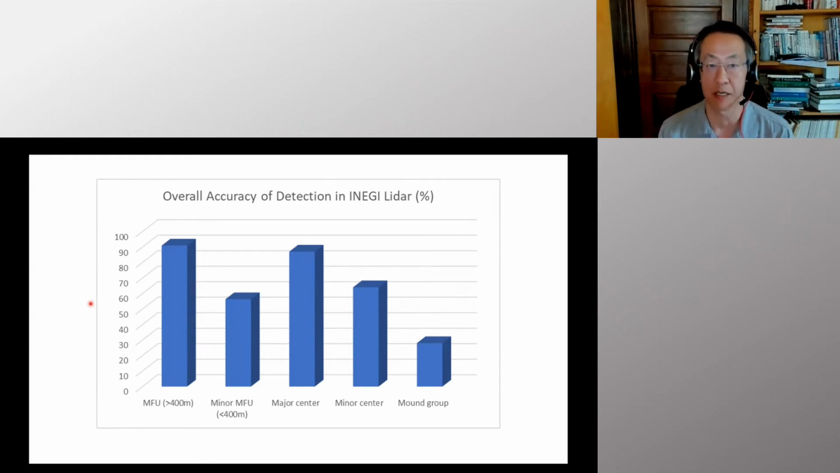So even this low resolution LiDAR gives us a very important insight, but we have to be aware of what we are missing. This is the overall accuracy of detection in INEGI LiDAR data of archaeological sites compared to the high resolution LiDAR that we have.